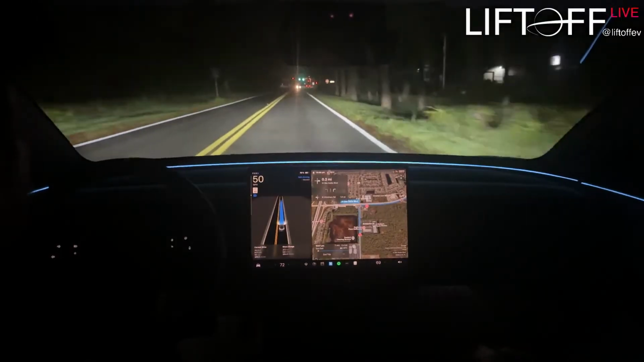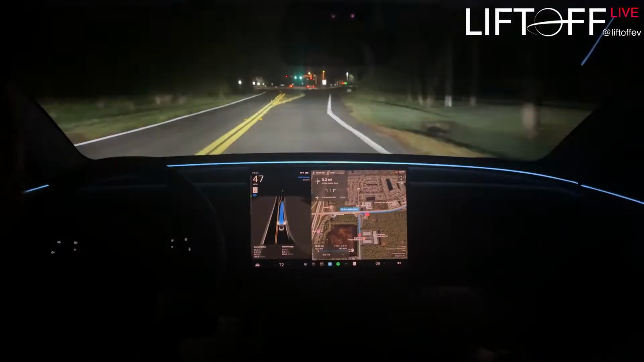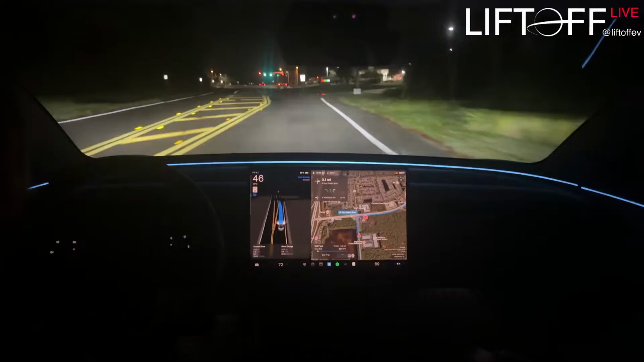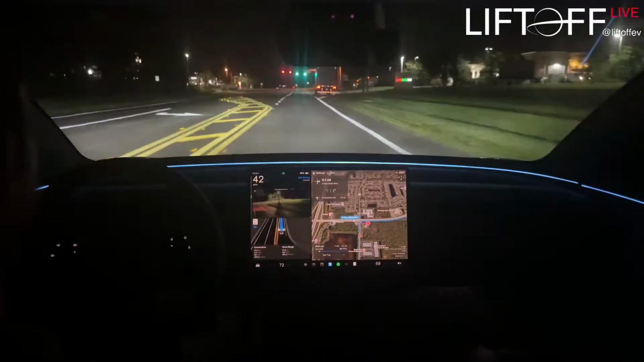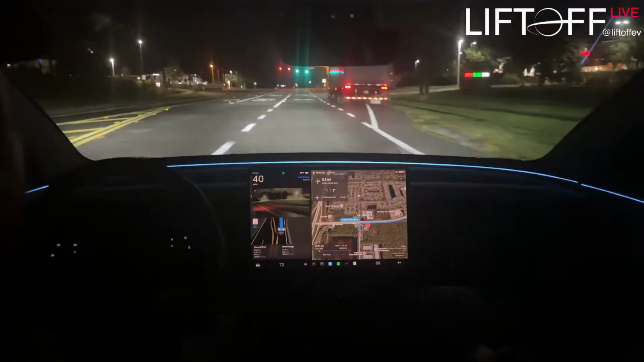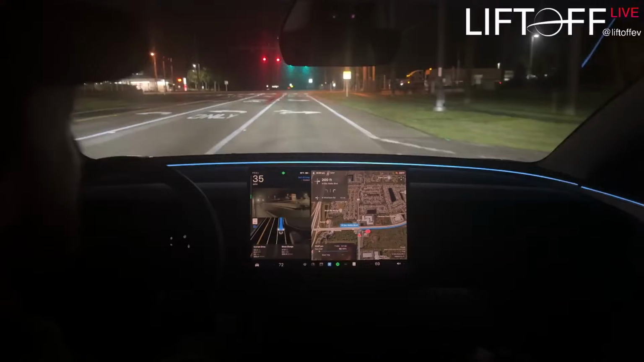Yo, actually on the road for a little bit there. We got a truck parked here, just parked in the middle of the road, blocking the entrance to Wawa. You know there's a truck entrance, bud.